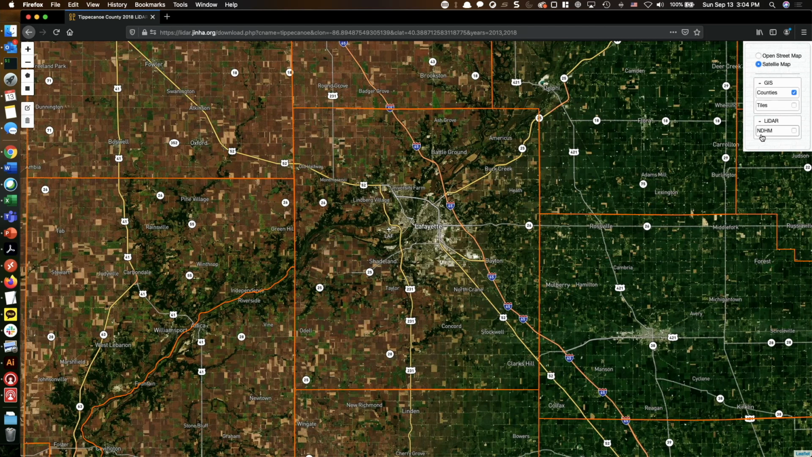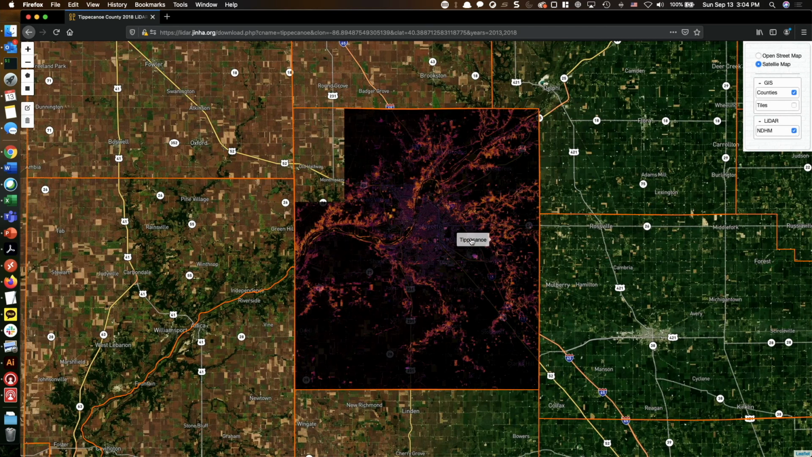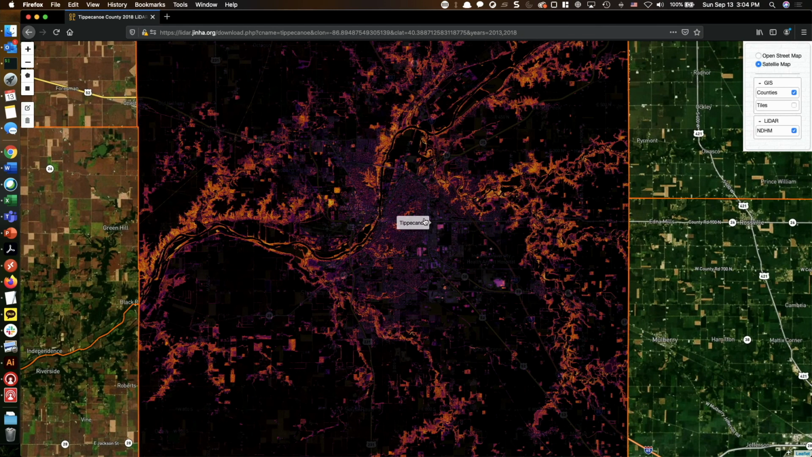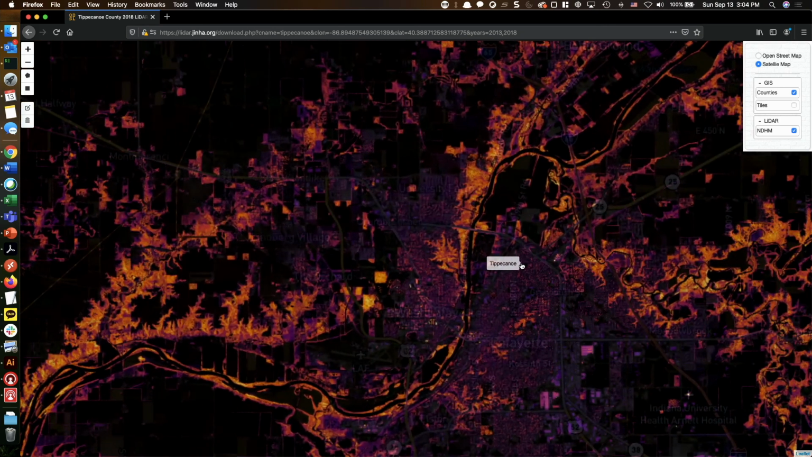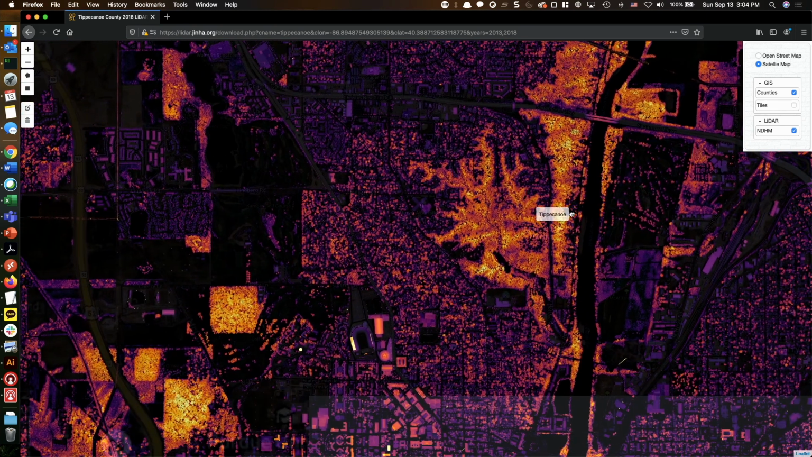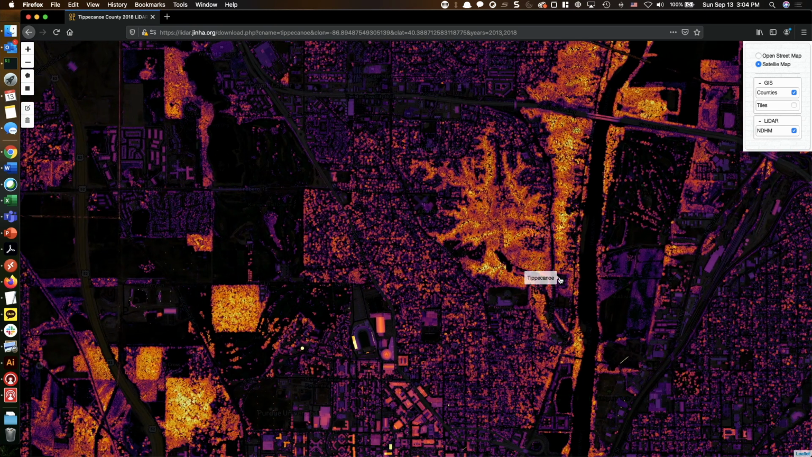Basically, this represents height above ground. Once you click this layer, you're going to see that this NDHM layer is activated, and you can just zoom in, and all these different color maps represent the higher elevation above ground.